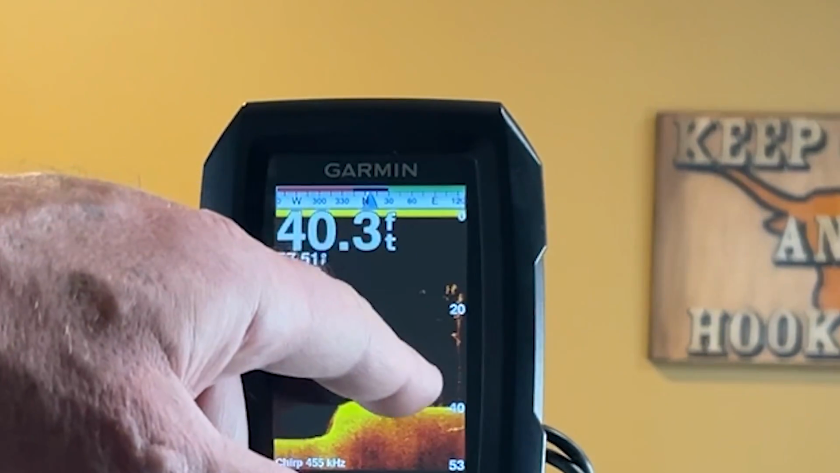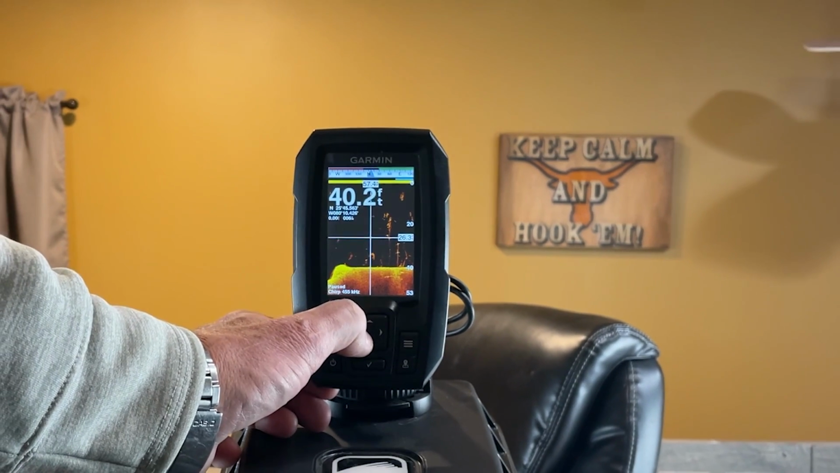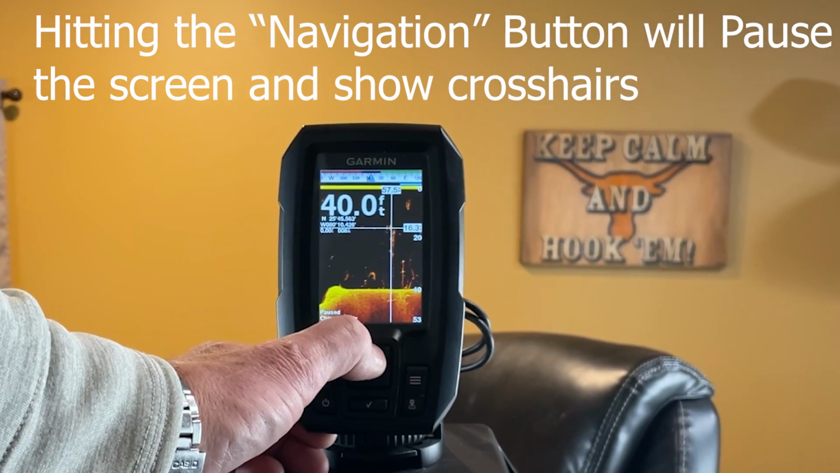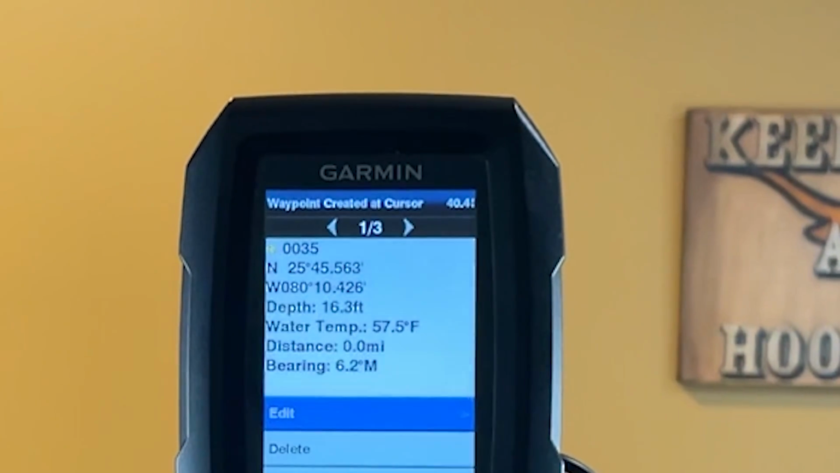If you want to create it on something on the screen, like let's see right there, hit your button and you move your crosshairs to where you want the waypoint, and then hit the check mark. Now you can see waypoint created at cursor.